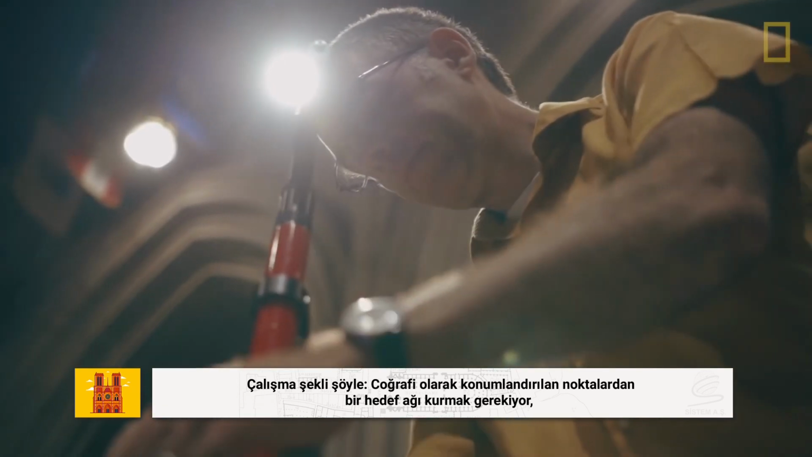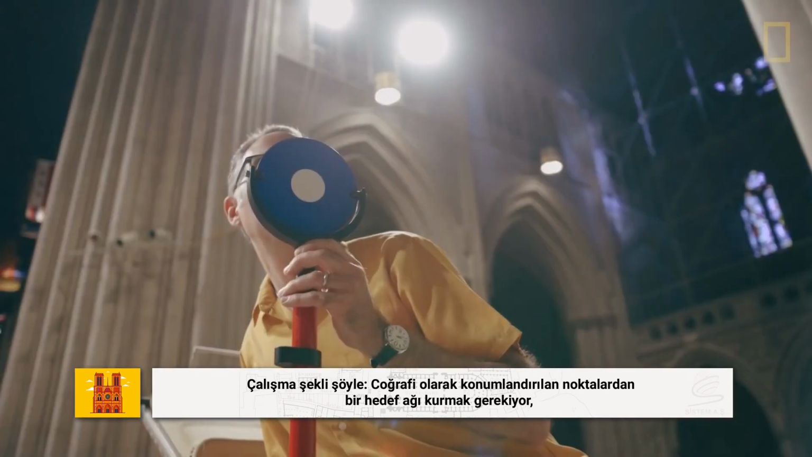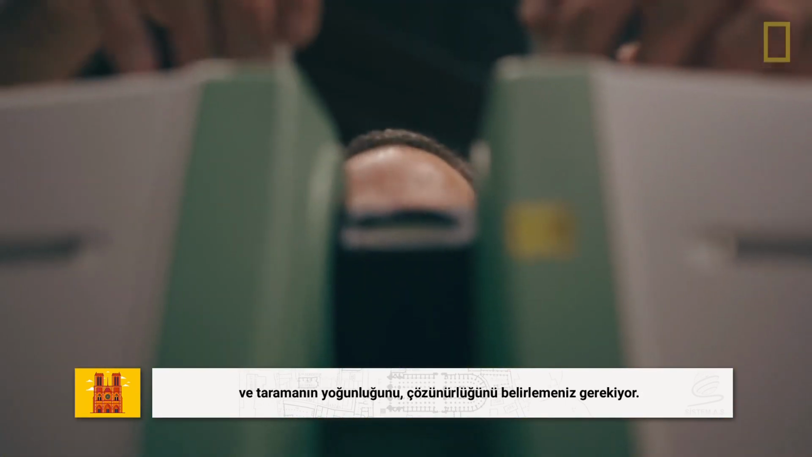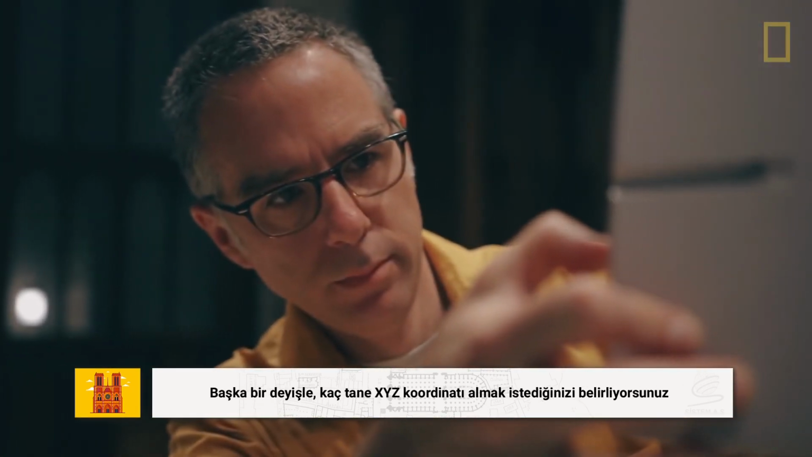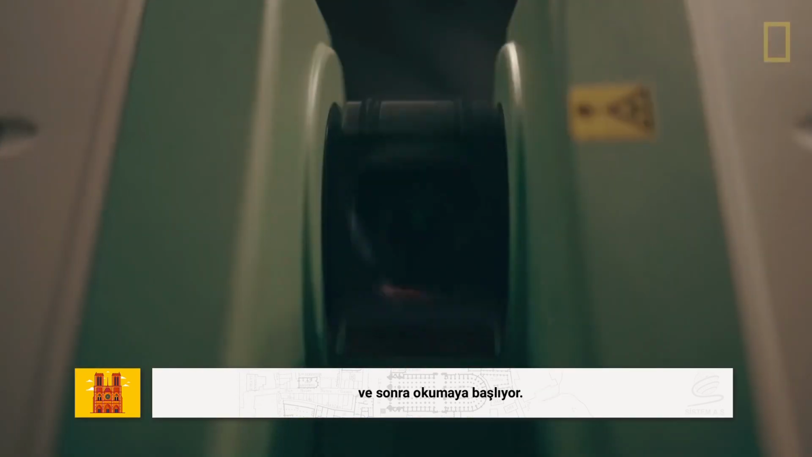So the way it works is I had to set up a network of targets, which are just geolocated points in space. Yeah, that should be all right. And you define the density of the scan, the resolution of the scan. In other words, how many X, Y, Z coordinate points in the space do you want to acquire? And then you let it rip.